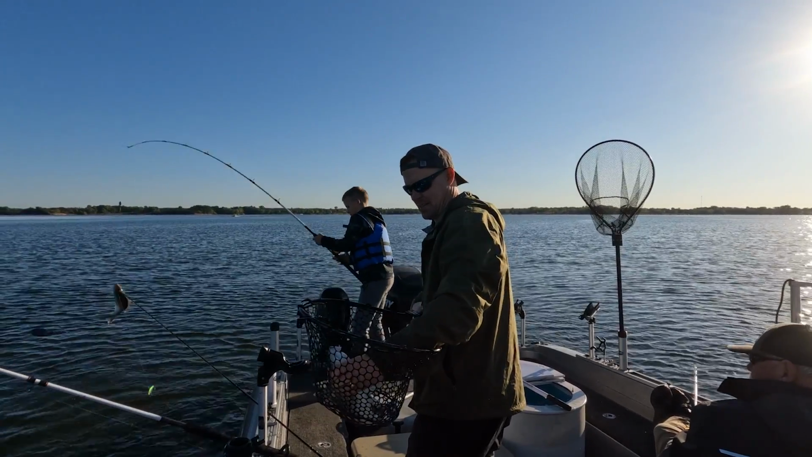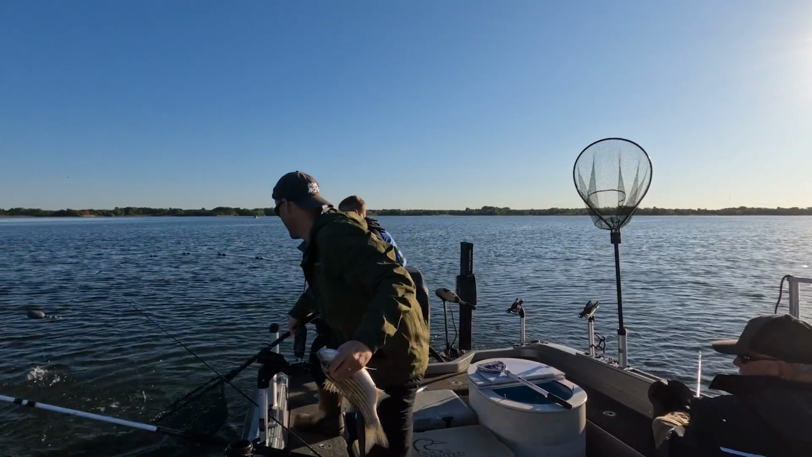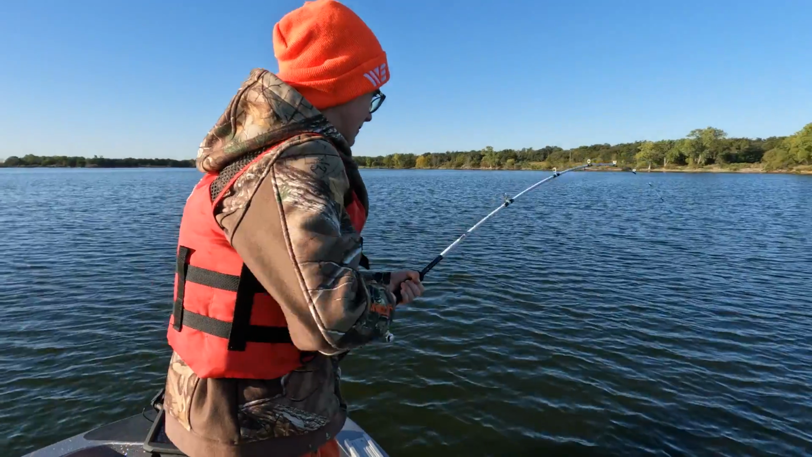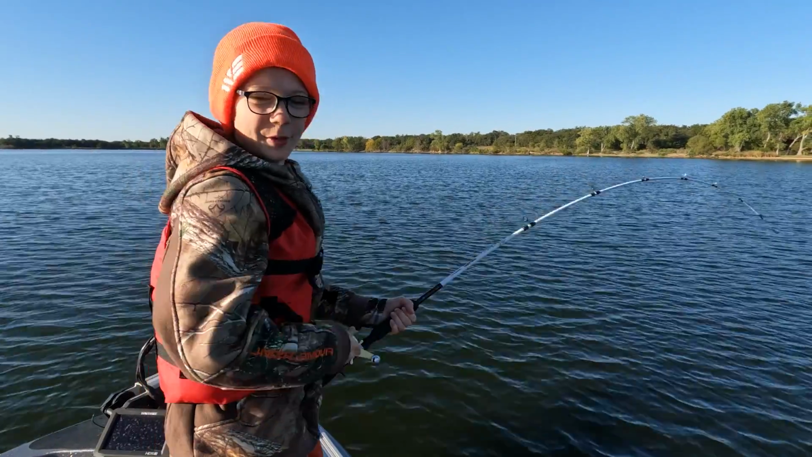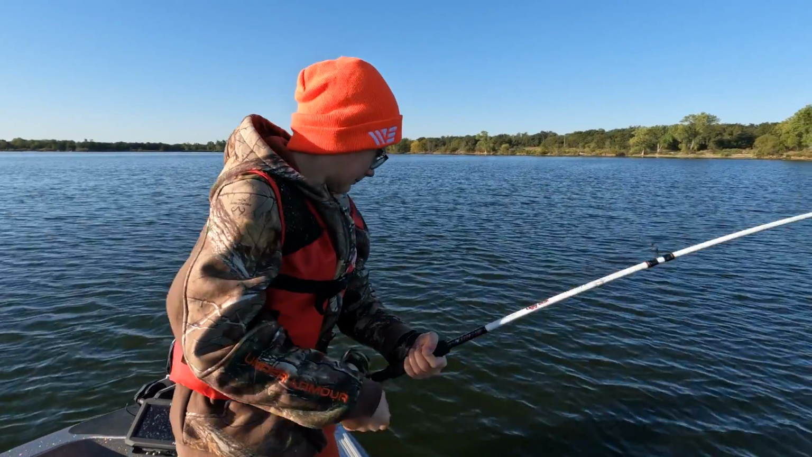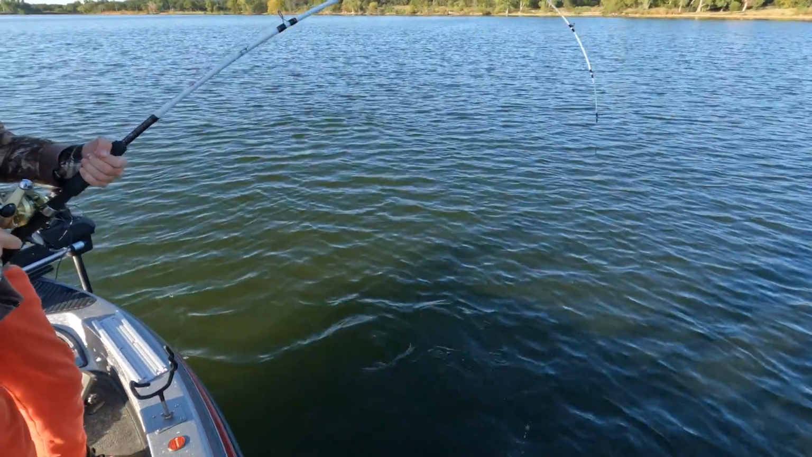Woo! Hybrid or sandy? Hybrid. Hybrid. Little baby. Yes. He's a big boy. We might need the net. It's just a purple. It's small.